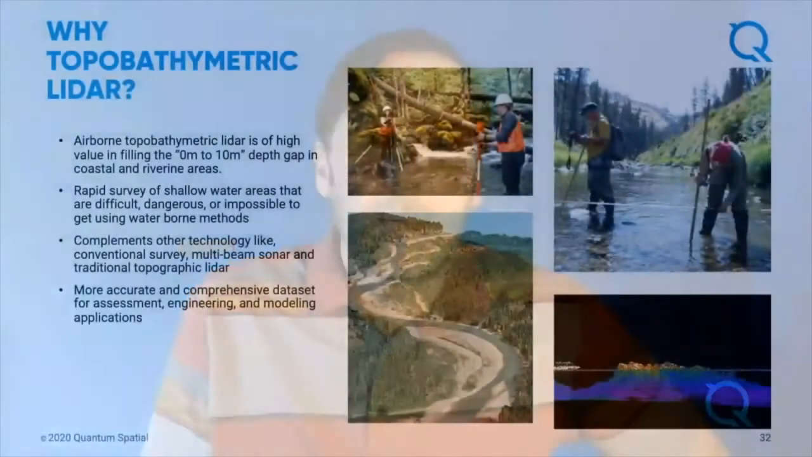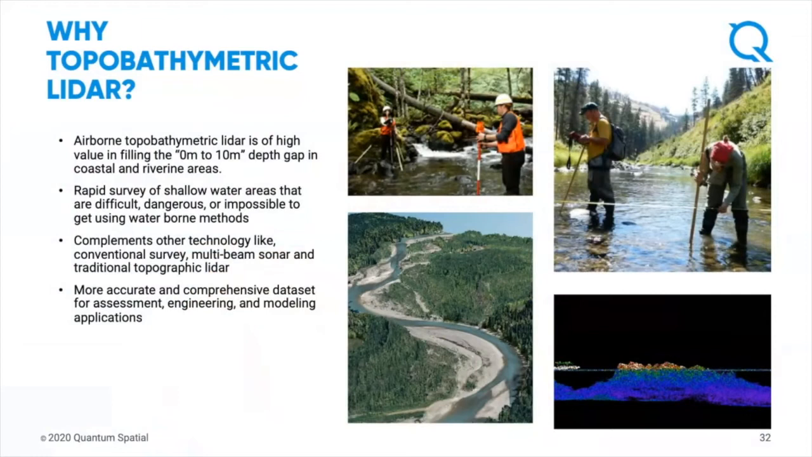So why use topobathymetric lidar? With these systems, you can cover large, expansive areas that you might not have been able to cover before with traditional survey methods, whether that's wading RTK transects or single beam or even multibeam. For shoreline, you're really covering an area that was traditionally difficult, if not impossible, to map with large-scale multibeam operations. So you're filling in that shallow coastal area.